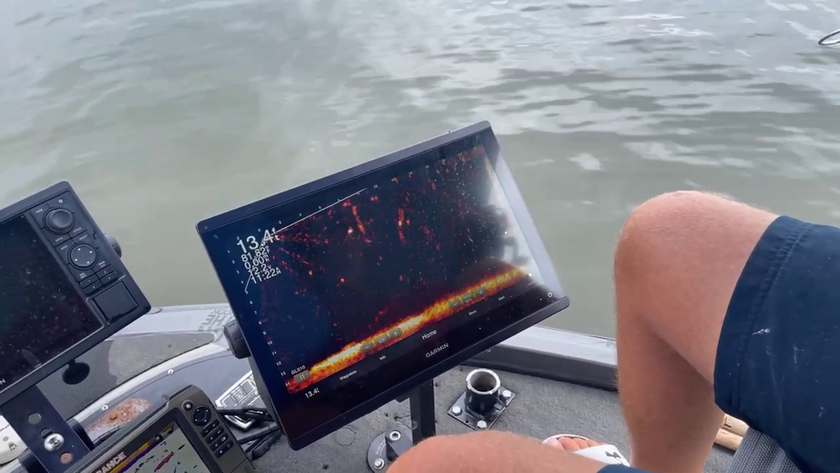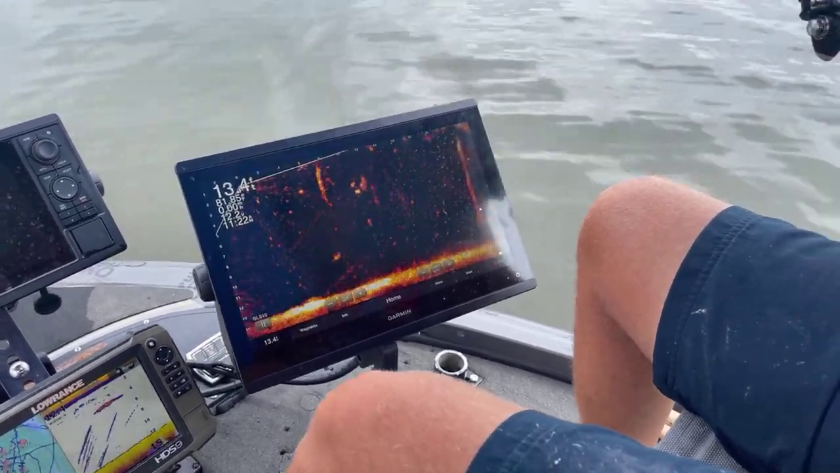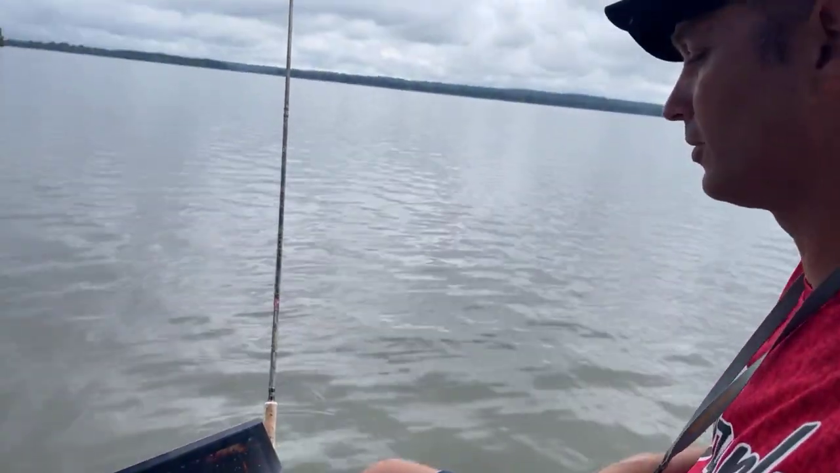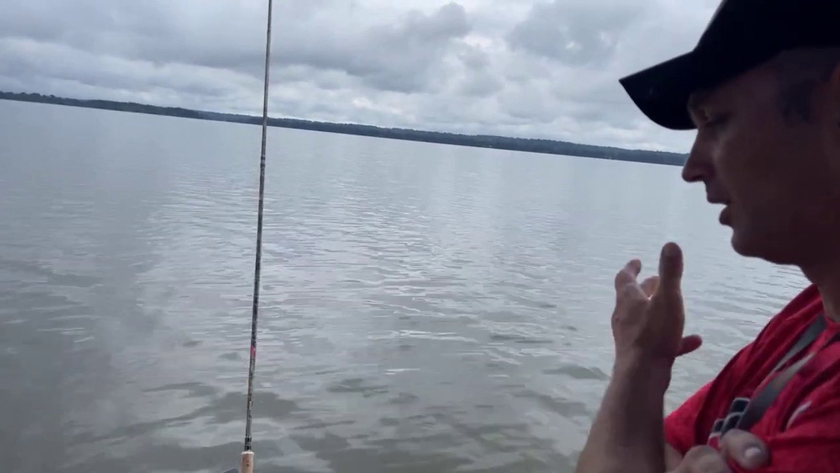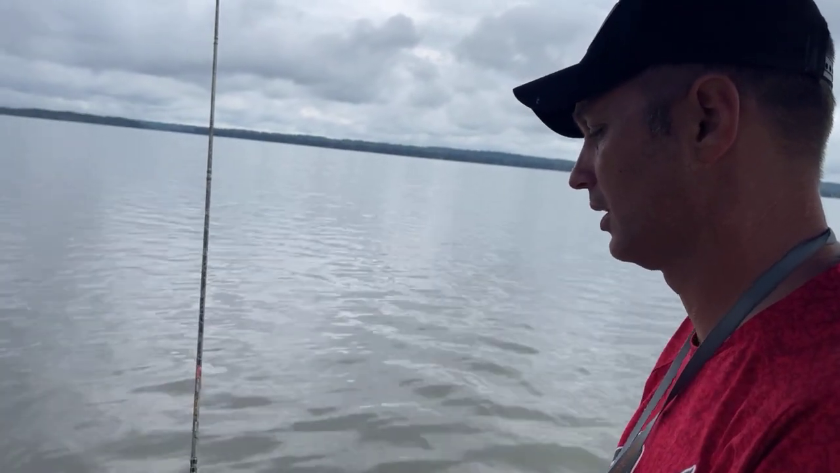Well, honestly, I tournament fish, and the live scope has paid for itself on the tournament trail. Because before the live scope, I would spend $120 to $140 a week on minnows.